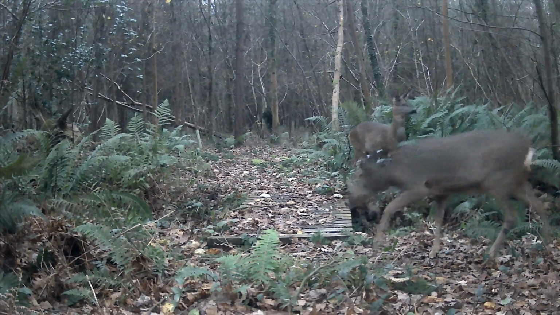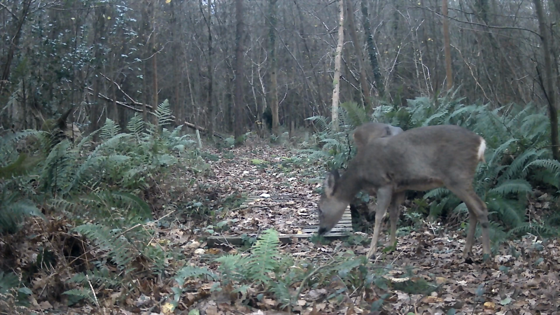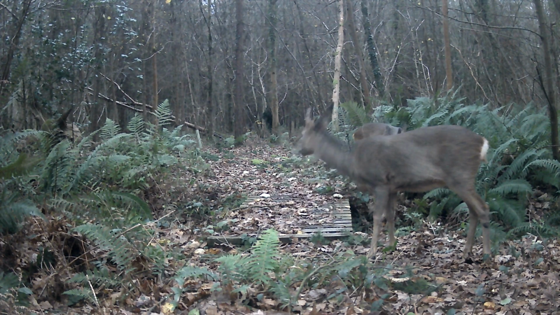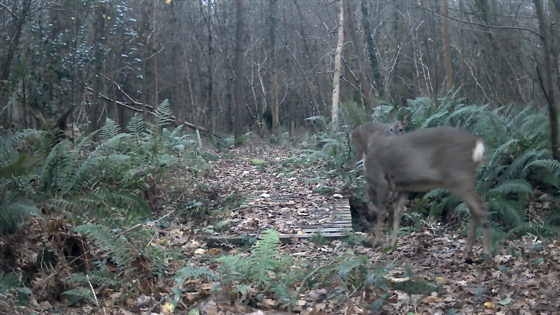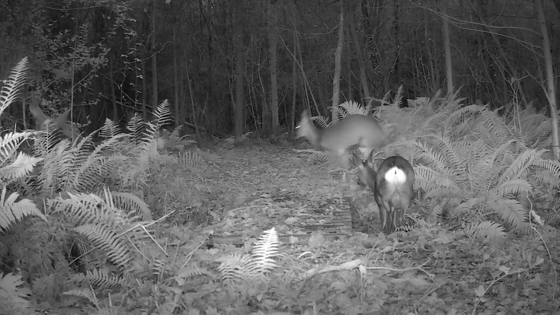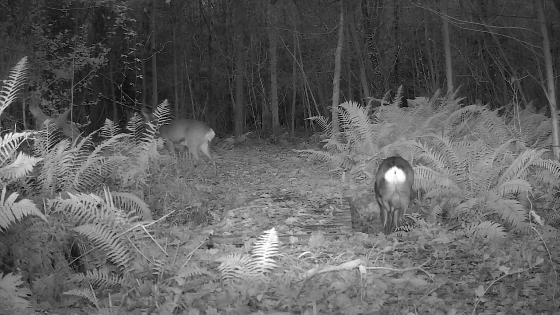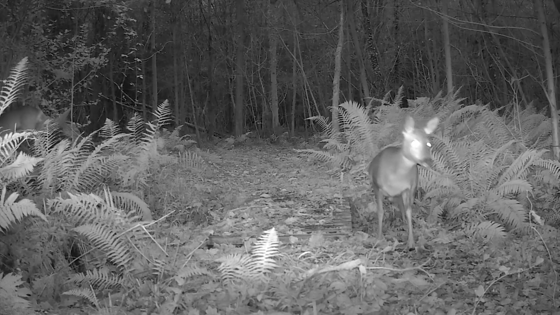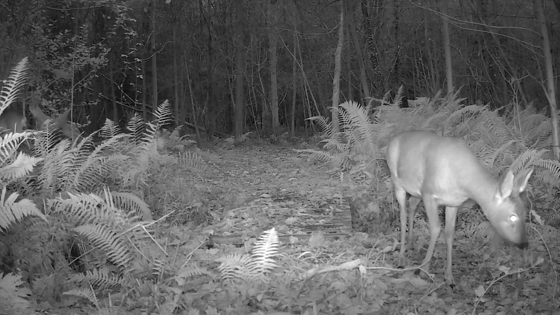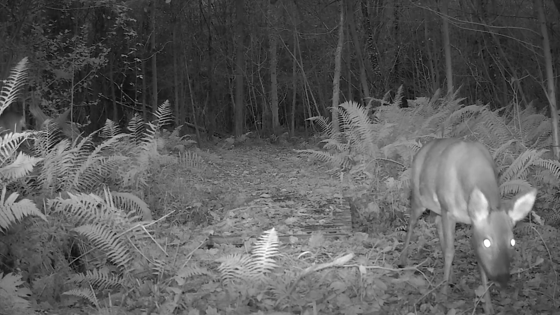Now the camera's decided there's enough light and we've got colour. And we've got two beautiful roe deer. Are they going to have any of that wheat? I'm not so sure. You can see that one's also avoiding the bridge. Now he's coming back over. He definitely smells something. Will he take any wheat?